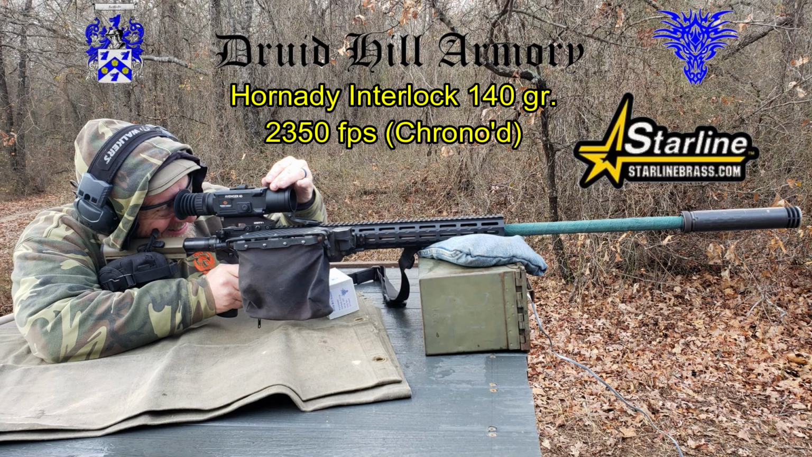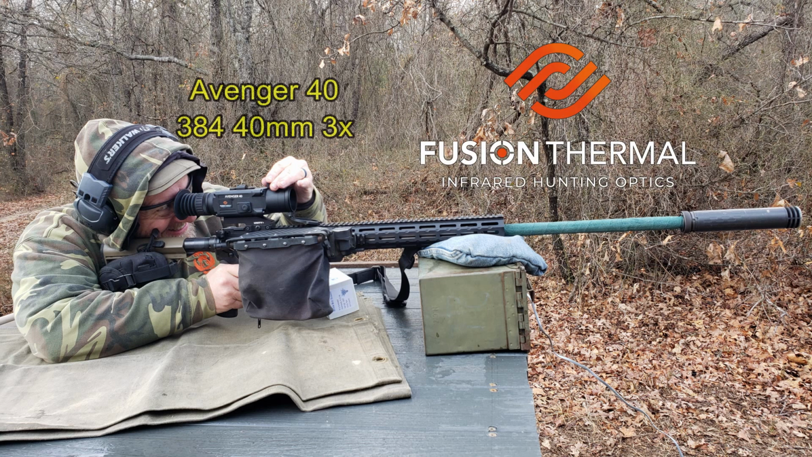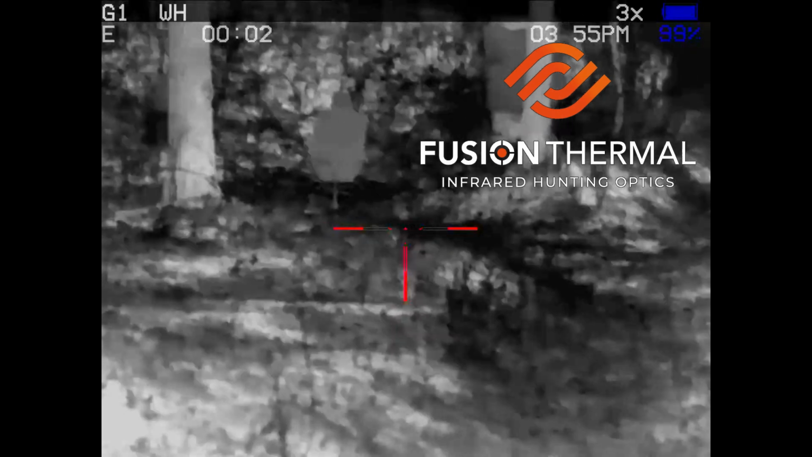I'm going to be sighting in some Hornady Interlock 140 grain bullets loaded by Druid Hill Armoring to Starline brass. And my rifle has a new 28-inch Liberty barrel. And it's going to be sighted with a Fusion Thermal Avenger 40, 384 resolution, 40mm, 3x native magnification thermal weapon sight. Here I am at 50 yards.